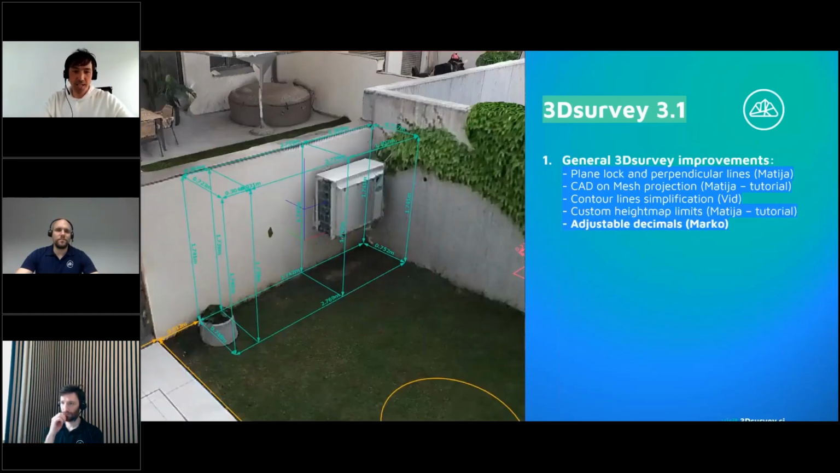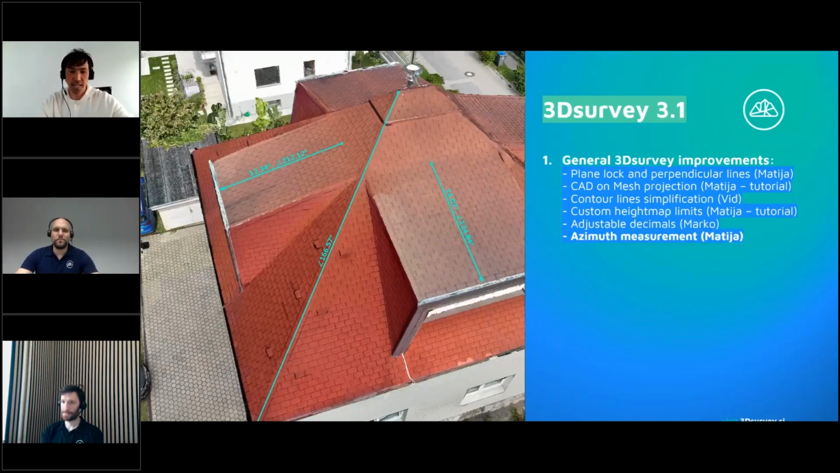I will quickly show you what we did with decimal spaces in the CAD environment. Now by default we set the 3D survey to 3 decimal spaces. Before it was 2, but some customers came back to us and said, hey, we would like to see millimeters and so on. Now you can preset this in general options. I will quickly show you where it is.